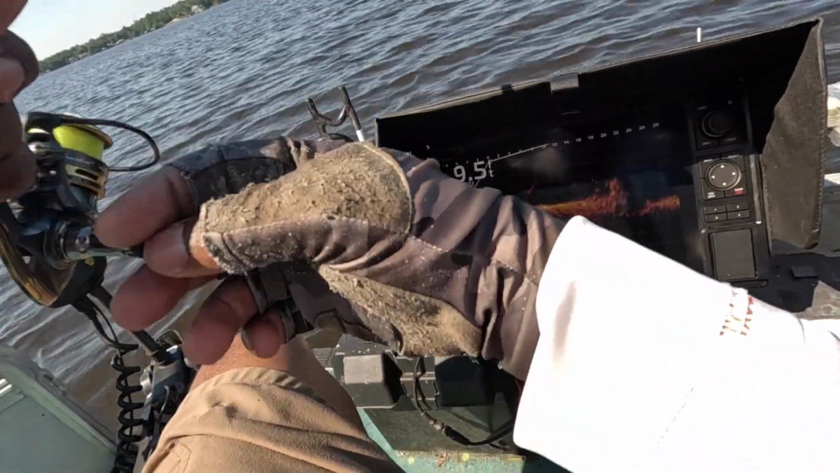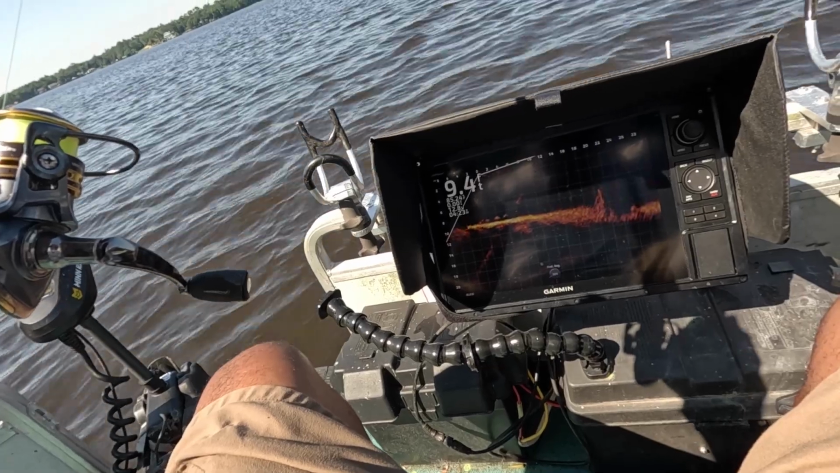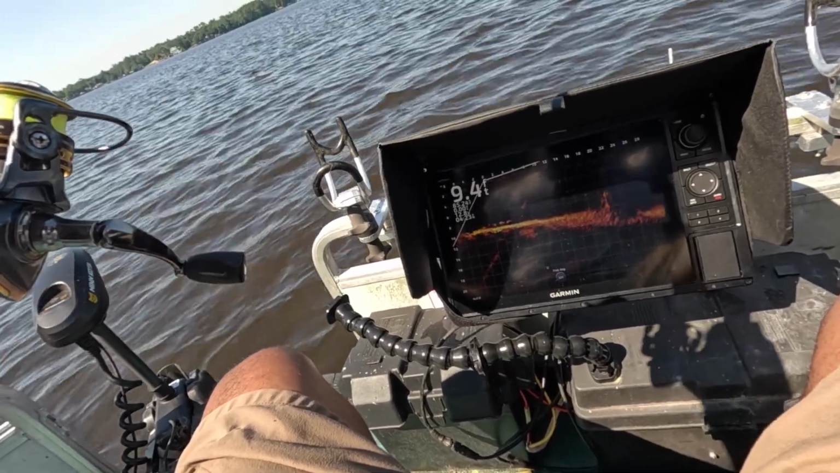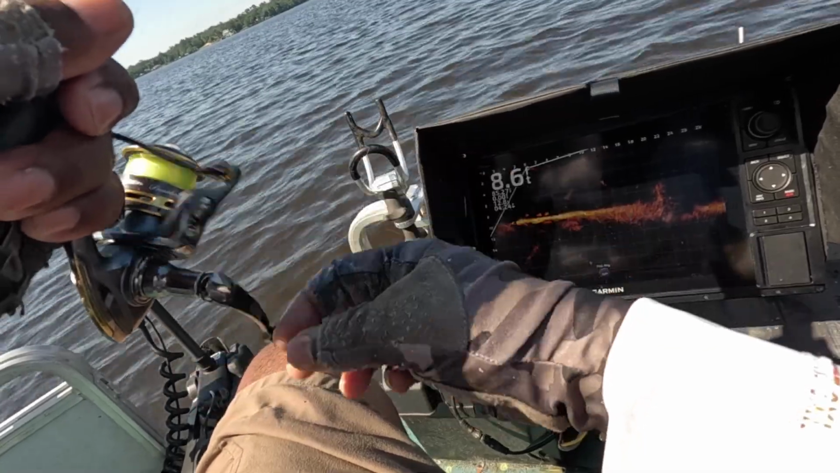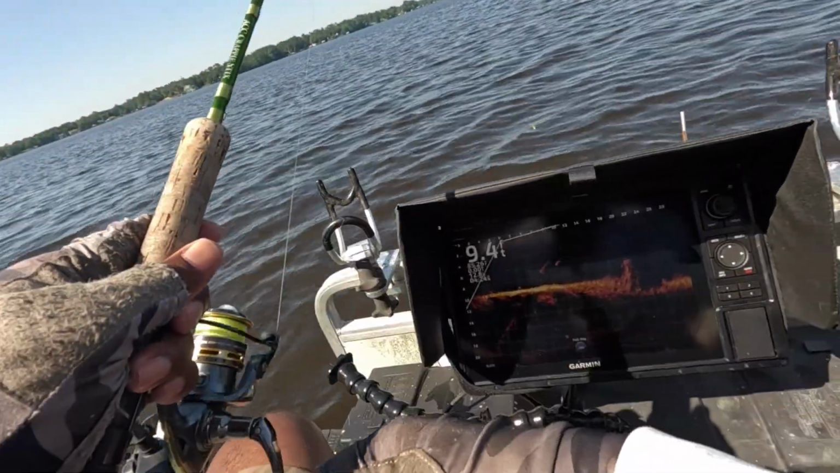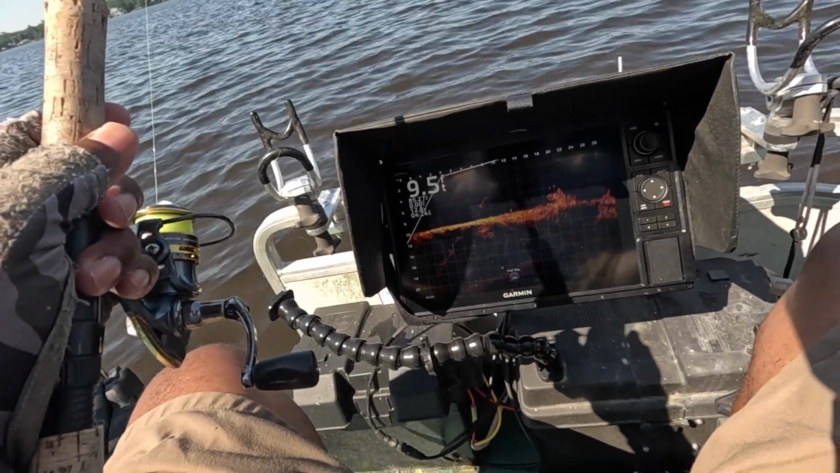There he comes. Thinks he's an apex predator. Gonna try to attack from below. Look. See him? See him coming up? See him? Ah, I missed him. Boy, that was a pretty decent fish. Missed him though.